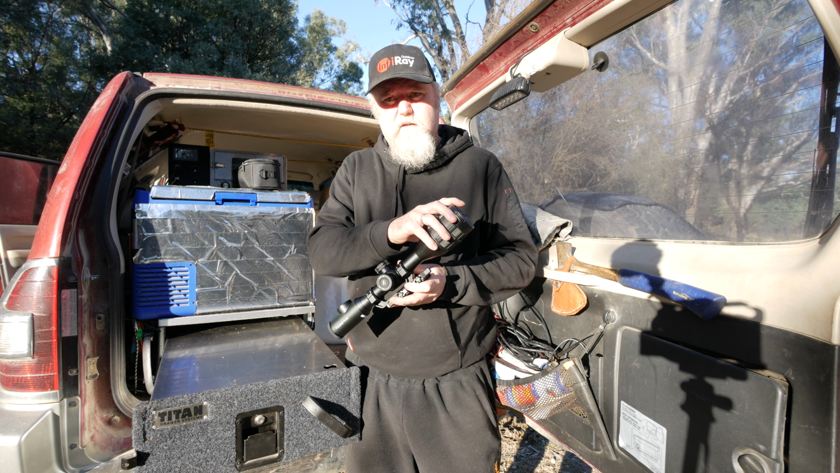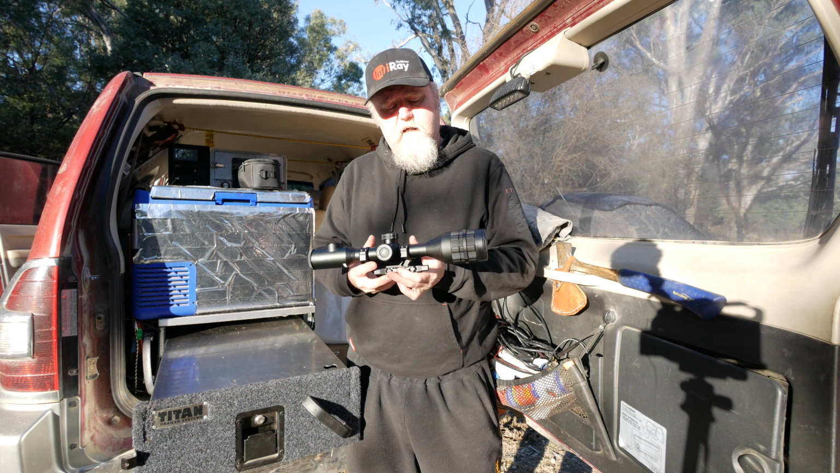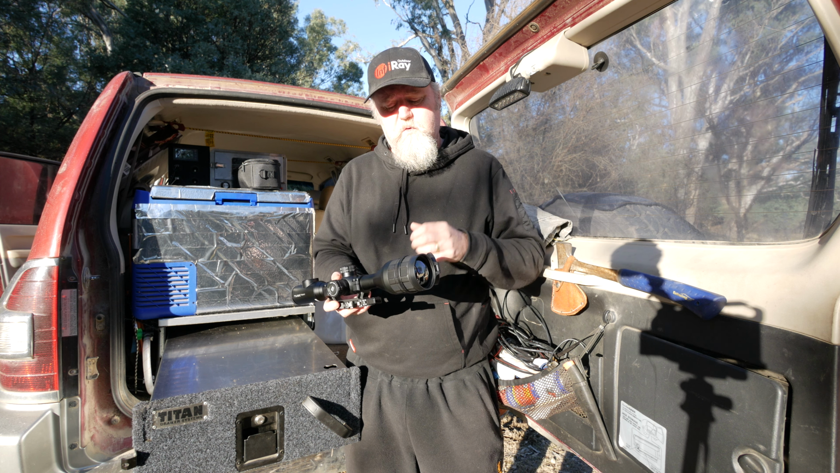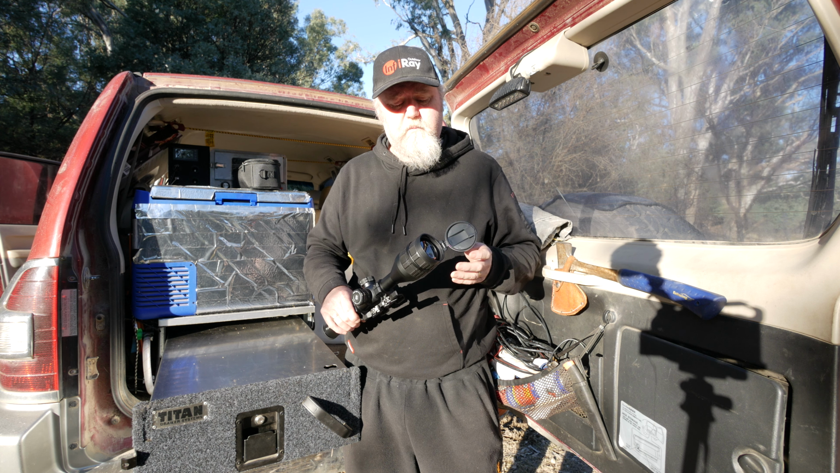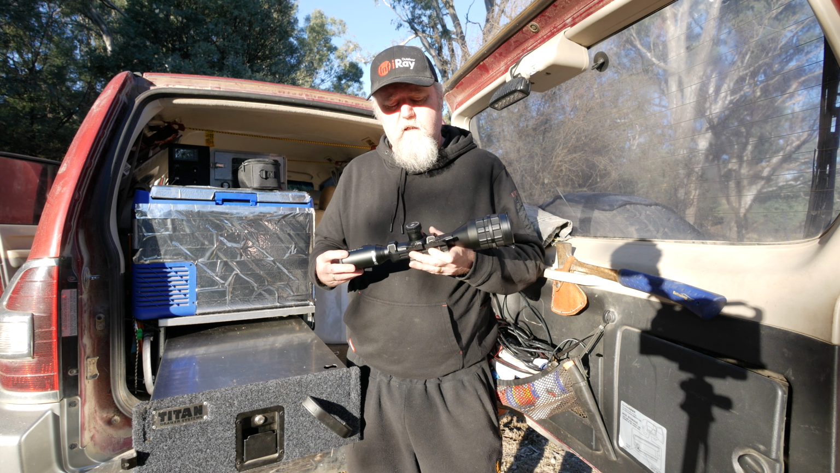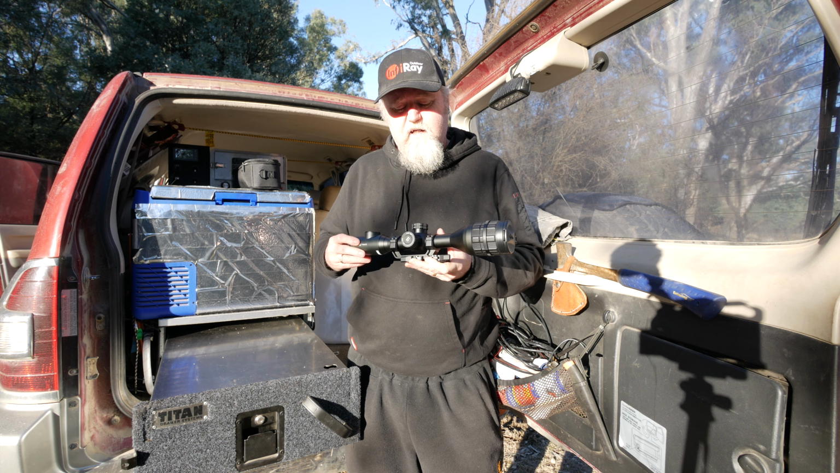This is, I think it's 1280. It's 4 times the pixels as a 640 sensor, and it has a 60mm lens. So this is a substantial jump up from your traditional 640 scopes. This one I would describe as full HD. The other ones I would call standard definition.